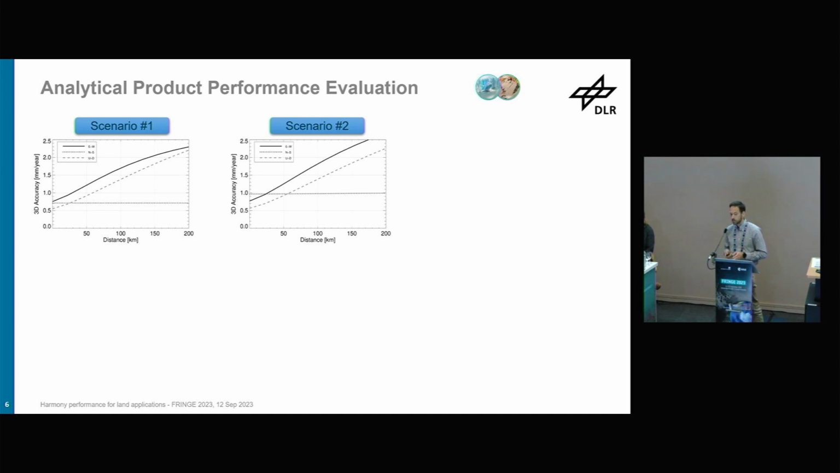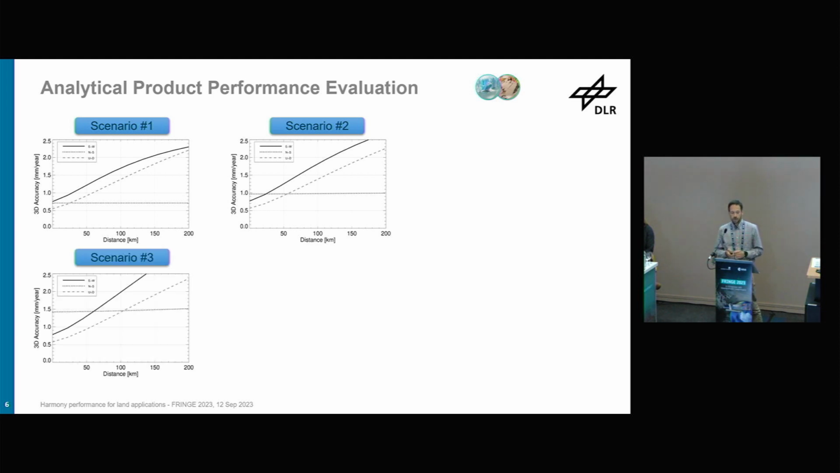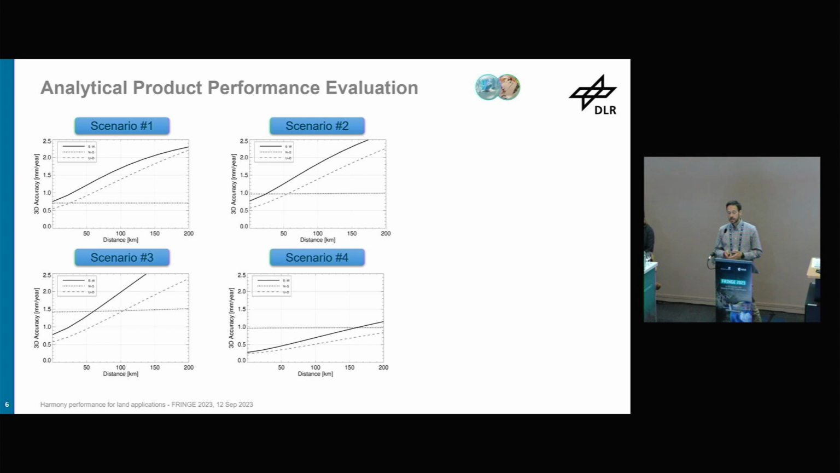I forgot to mention that the requirement is at 100 kilometers. So we have to take into account this line here. Scenario 3, where we only have Harmony in one configuration, then gets worse the performance in the north-south. And in order to improve the performance for east-west and vertical, if we add then 5 years, in this case